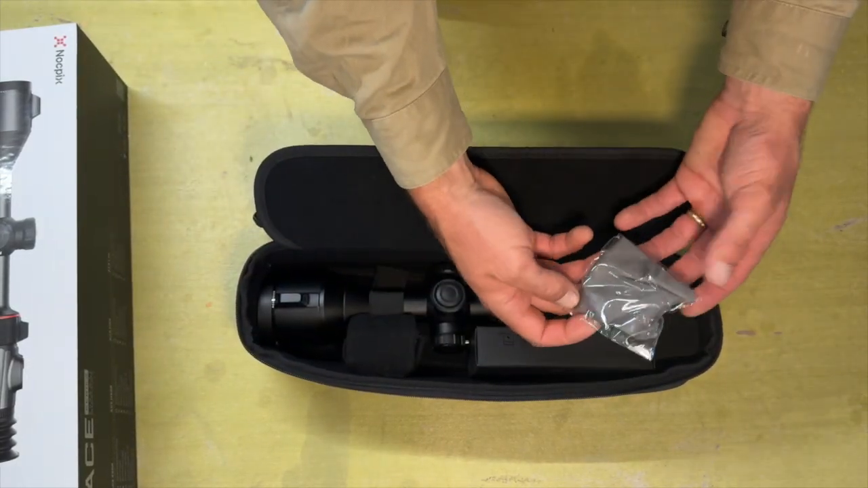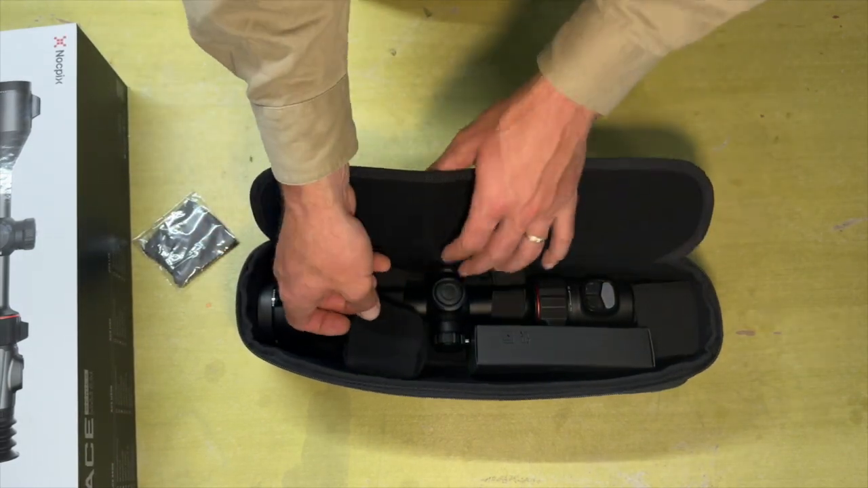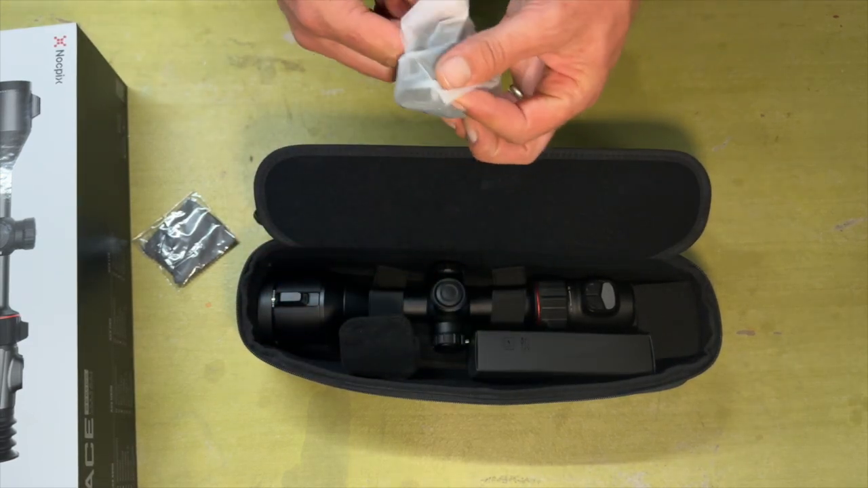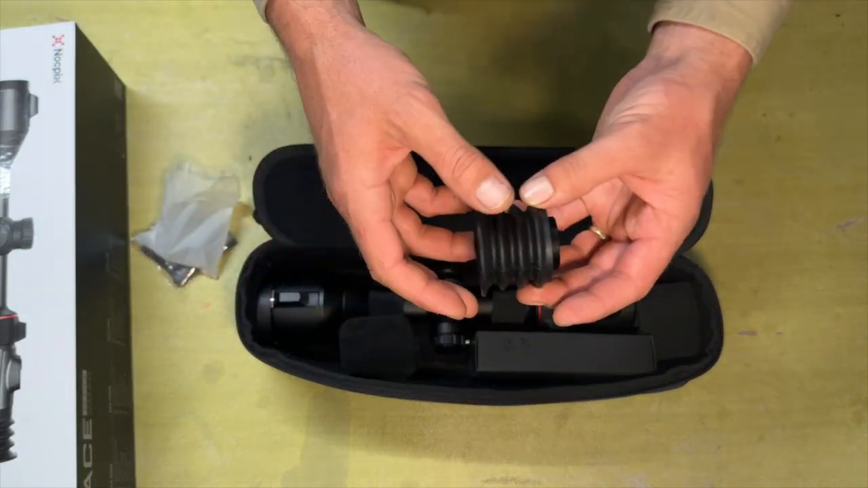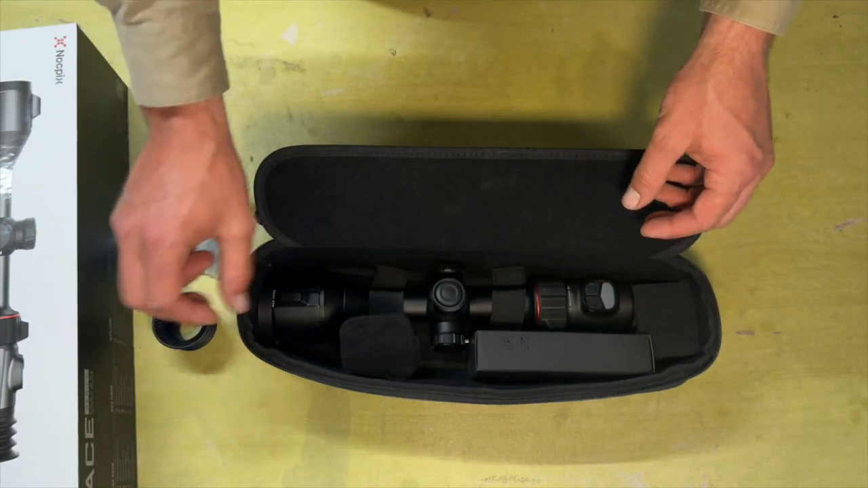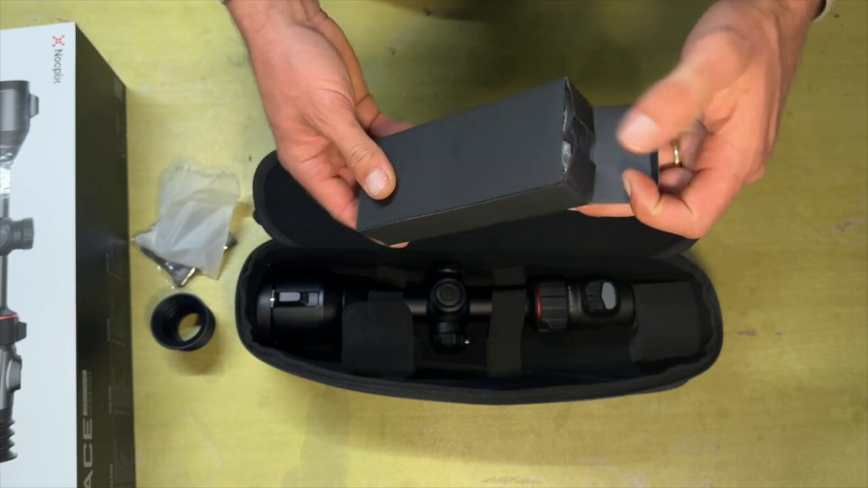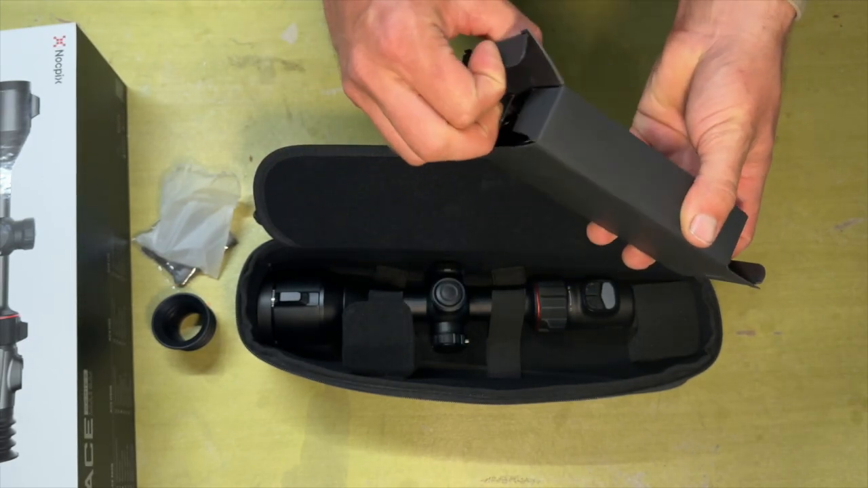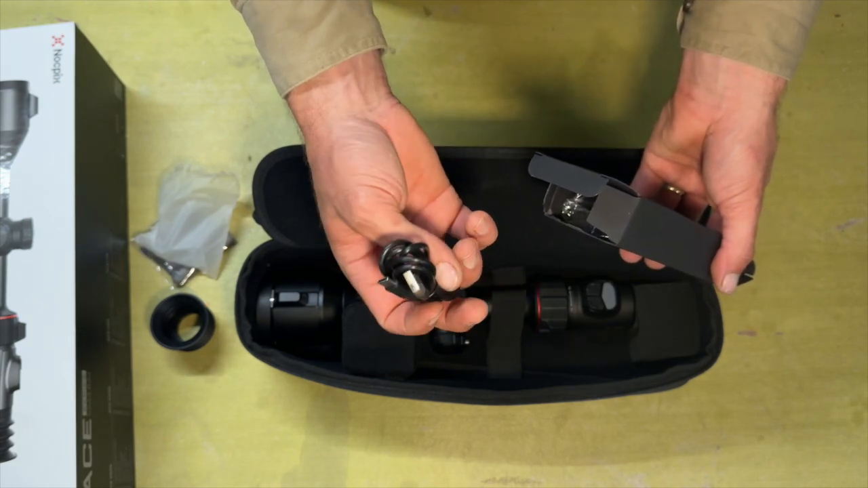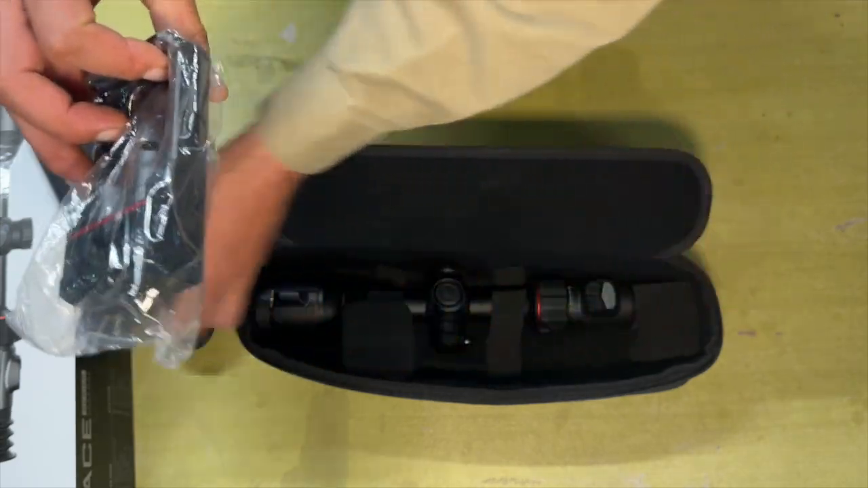Now we've got a cleaning cloth for the scope, a lens cleaning cloth. We've got a rubber eye cup thing, so it screws into the back of the scope. We've got in here a USB to USB-C charging cable, and also a charger.